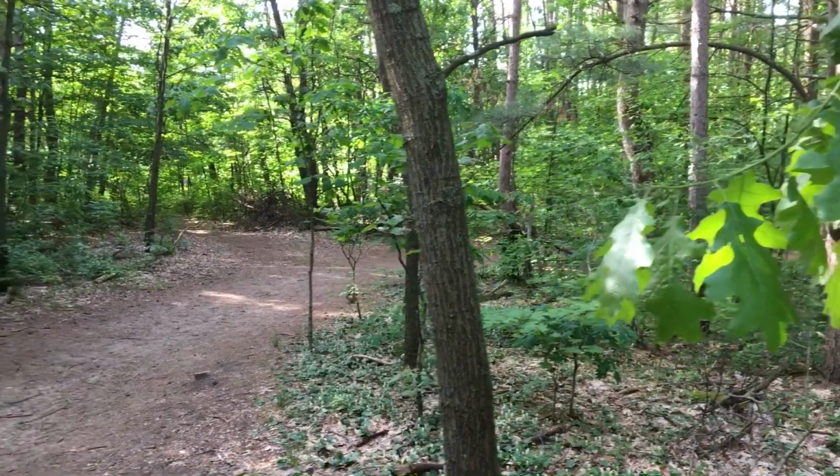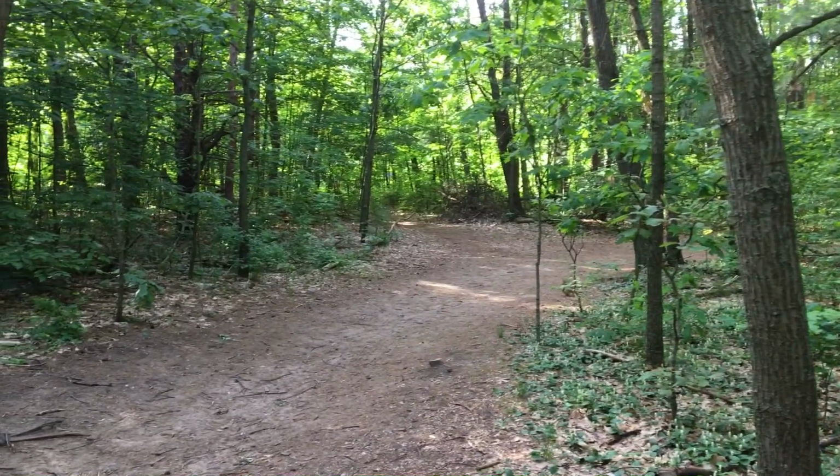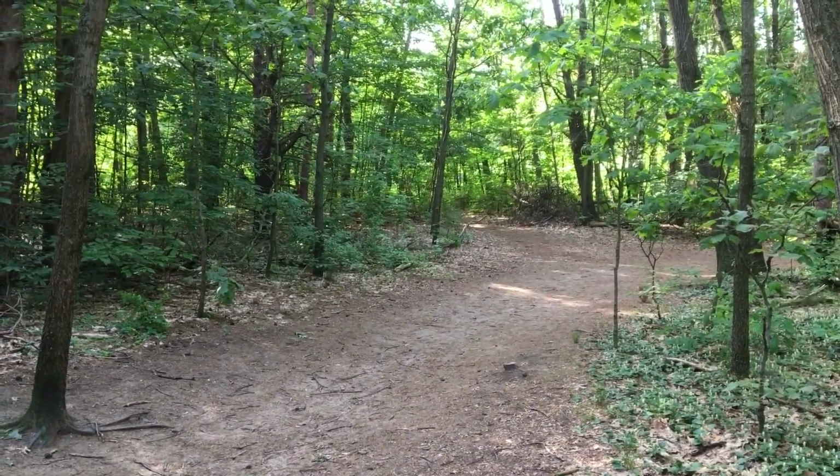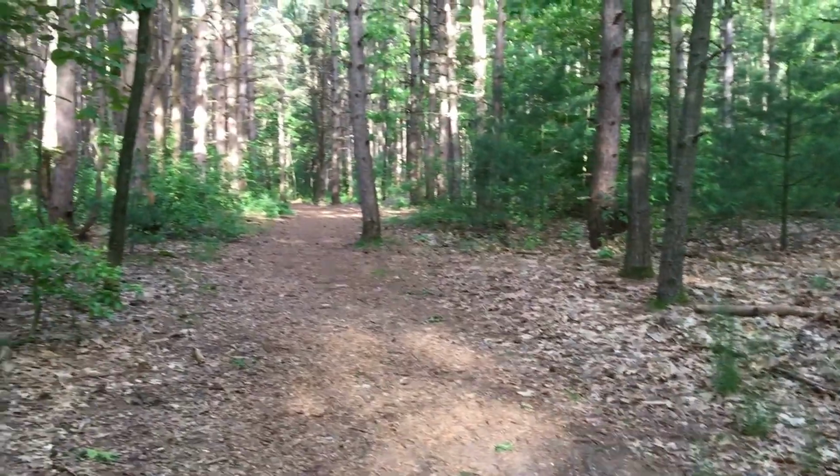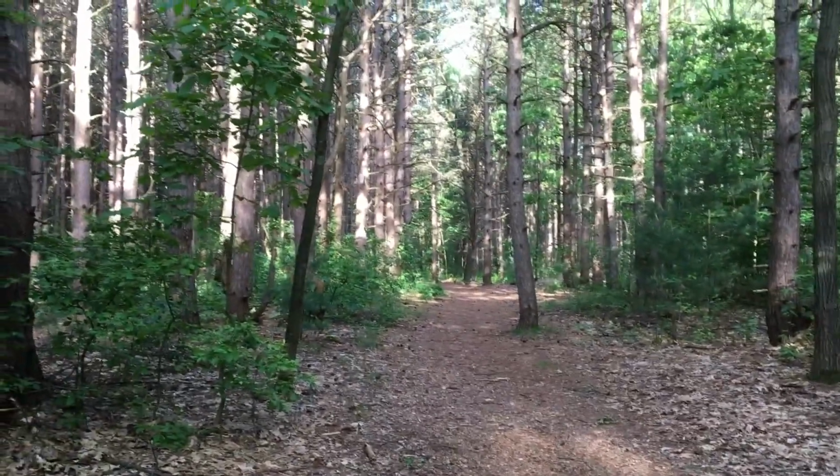But there's also an etiquette about being out here in nature preserves and in nature parks, that you don't want to destroy what you're trying to enjoy. So I like to encourage people to stay on the trails and not wander off into uncharted territory, because you may destroy fragile ecosystems.